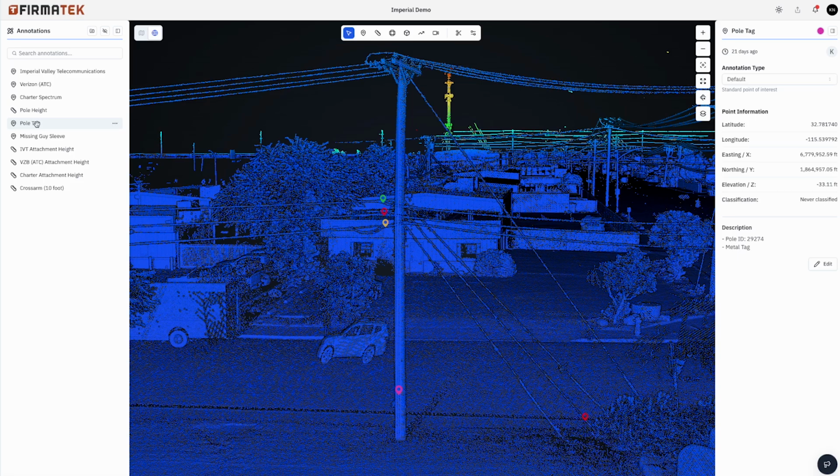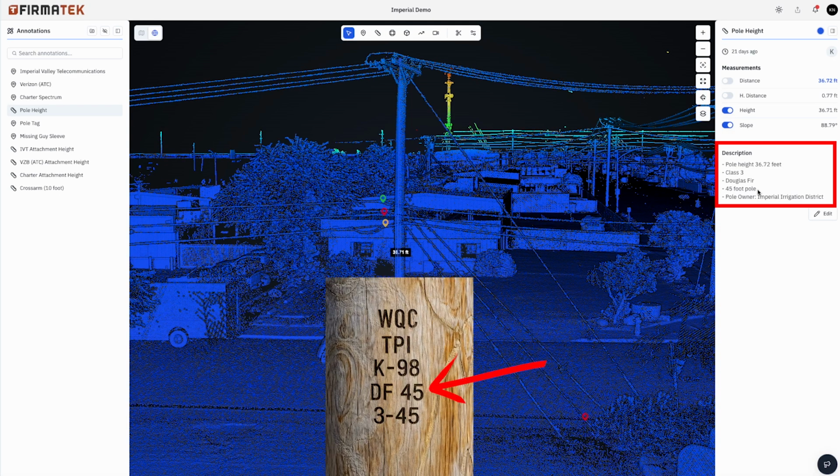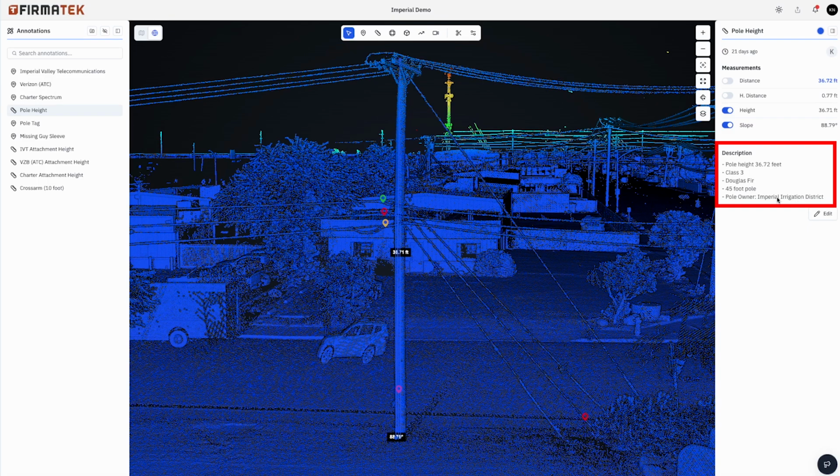So if we look over here, we start with our pole height. Our pole height is 36.72 feet based on measurements. It is a class 3 Douglas fir pole. We know it is a 45-foot pole. Sometimes that is identified on the birthmark or on a metal tag. Sometimes it's just math. And then we've got our pole owner identified.